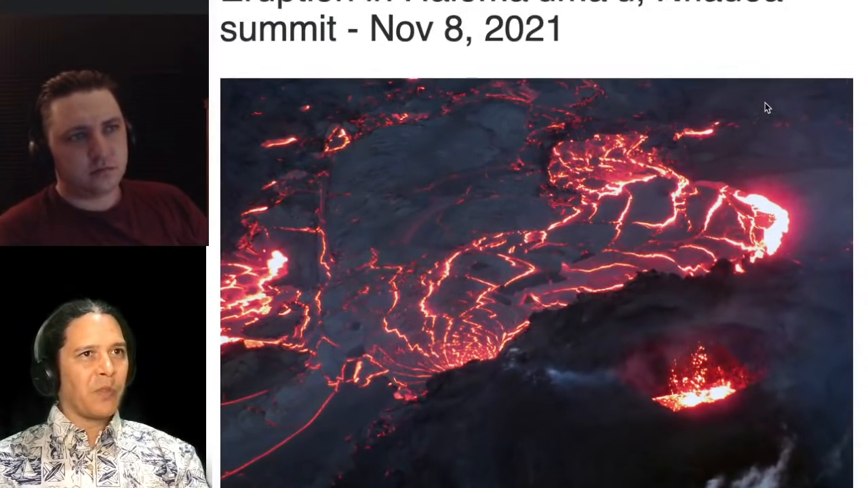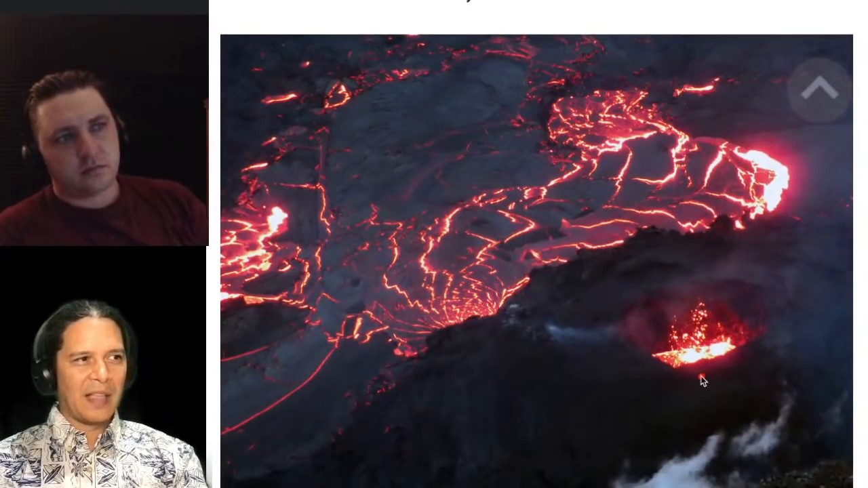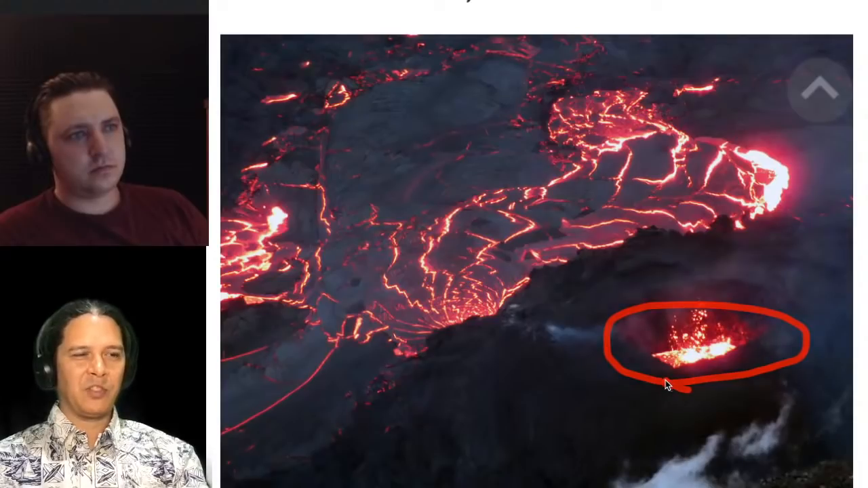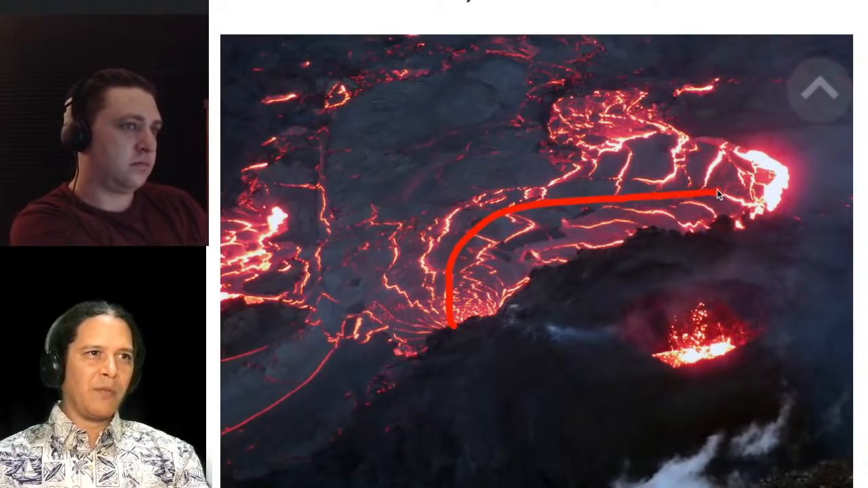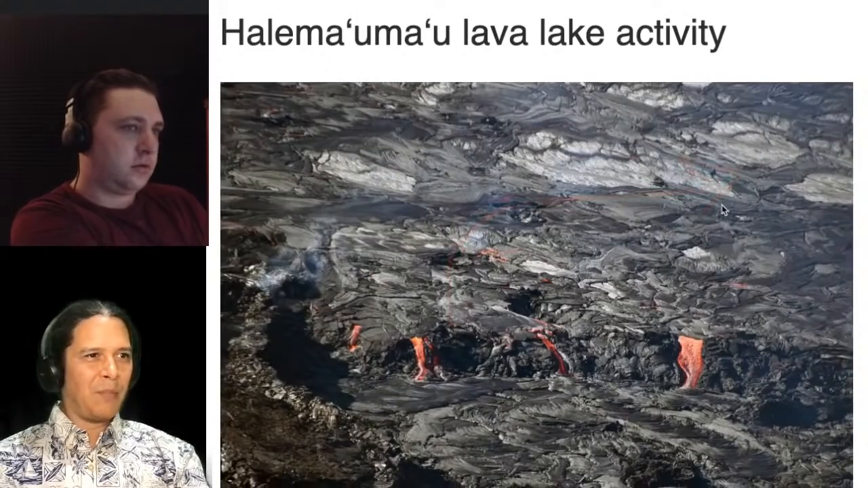So to finish off the pictures here, later, as the flow resumed out of the west vent, you can see here it is during that lower time still, but resuming out, and you can see the lake at a high level and spattering out continuously during the whole time. Big flow starting to move across over here, it's starting to resume its effusion and output.